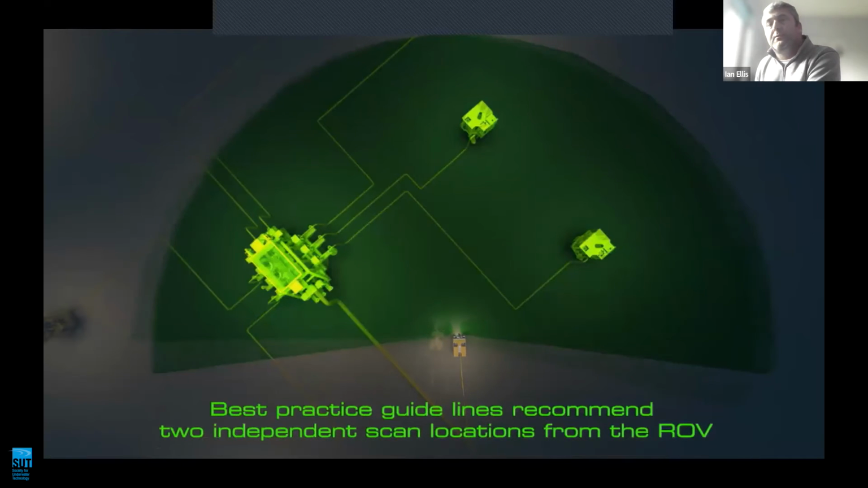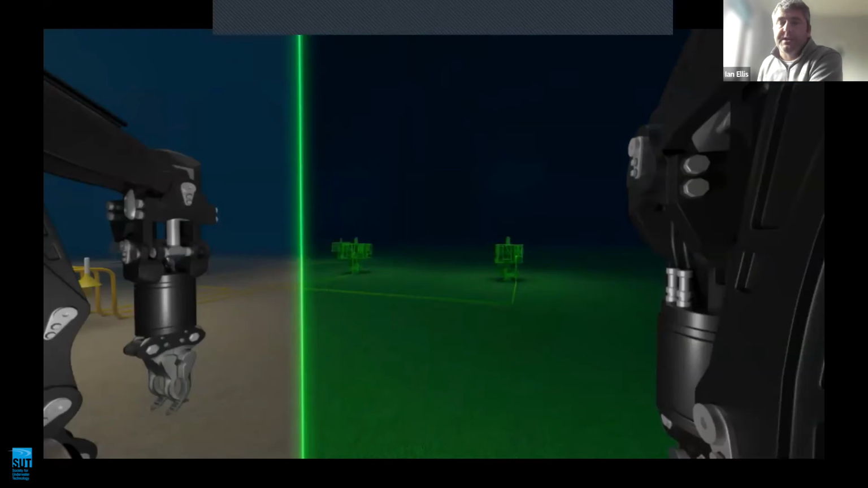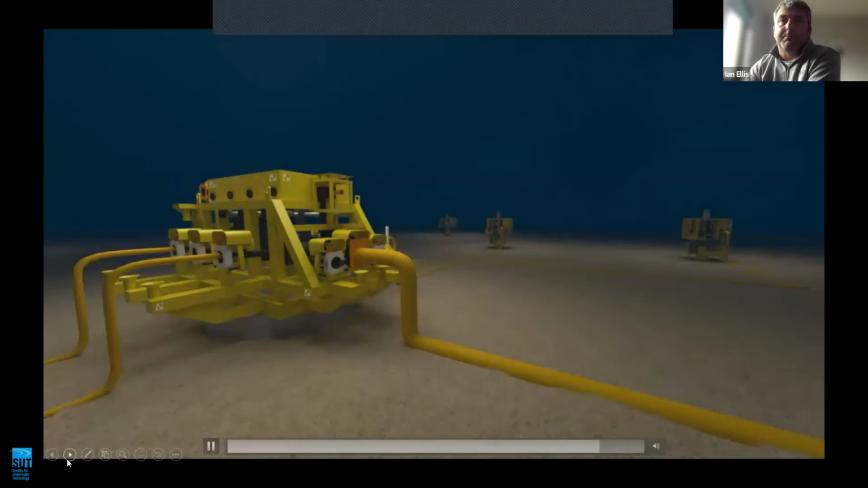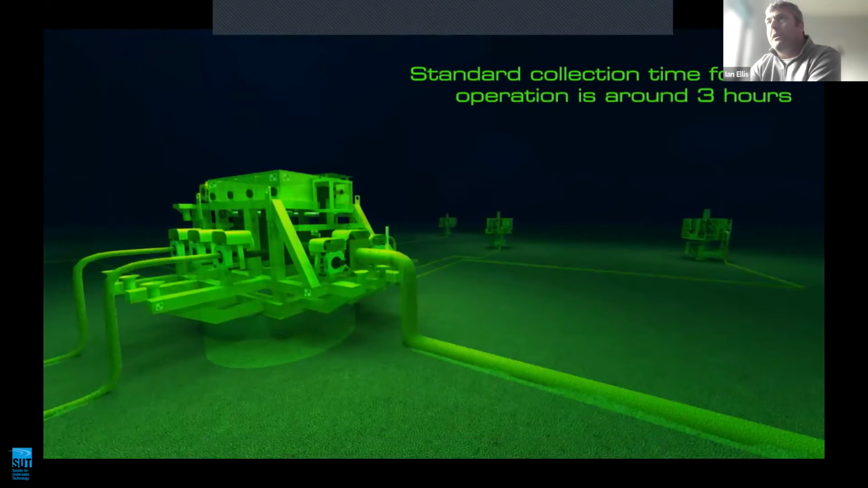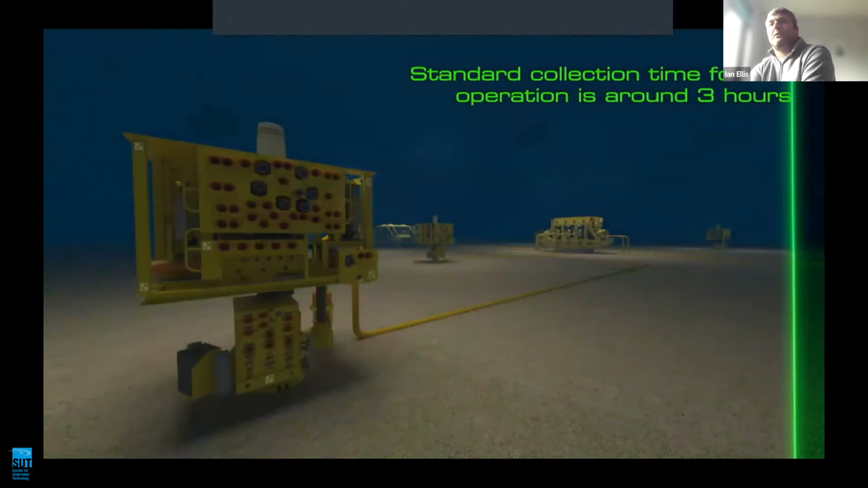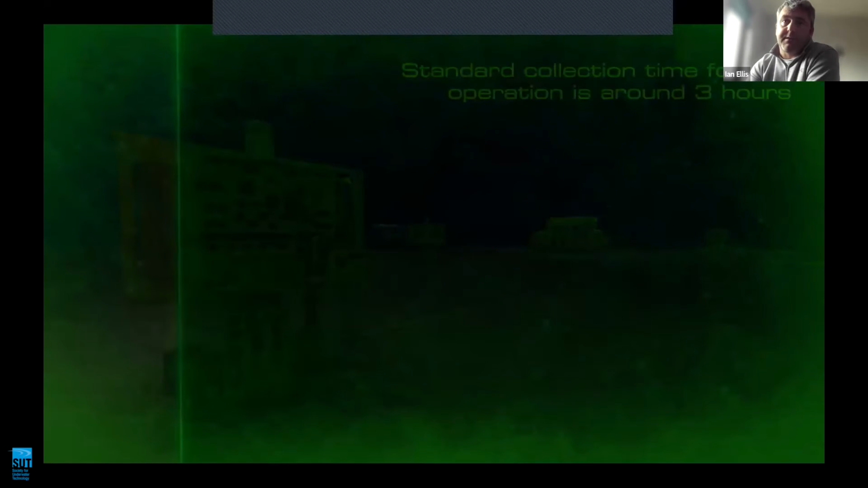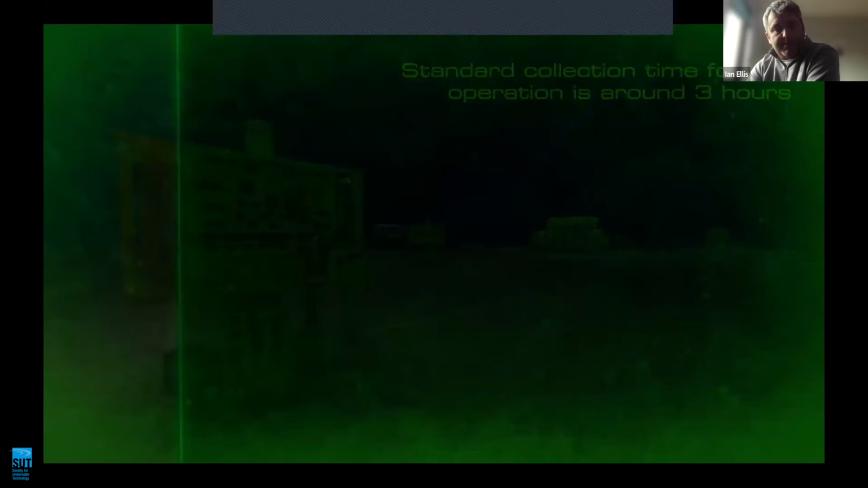To ensure that we have adequate coverage and some quality control redundancy, we will scan from a second location. At the moment, with our current generation of sensor, the SL3, a vertical metrology typically takes around 3 hours or less. And with our next generation, the SL4, which will pulse 6 times faster, or 240 kilohertz, we expect our acquisition times to greatly improve.